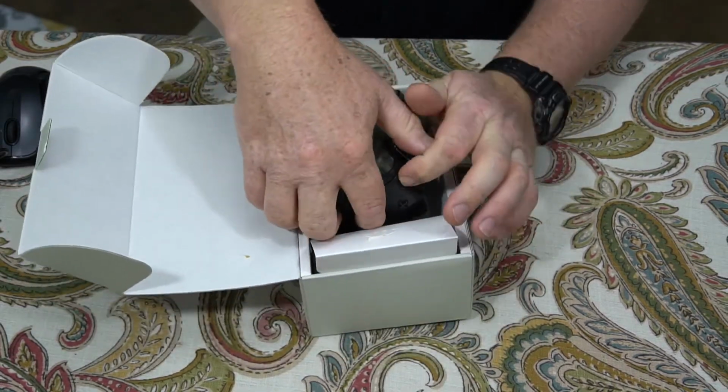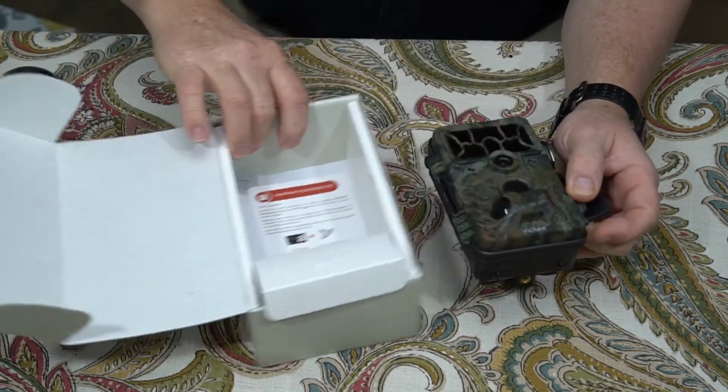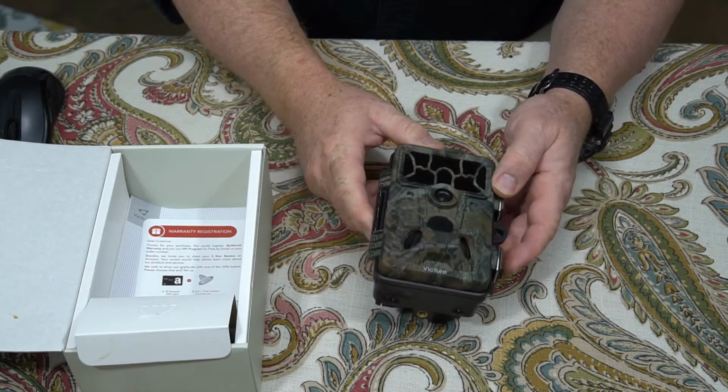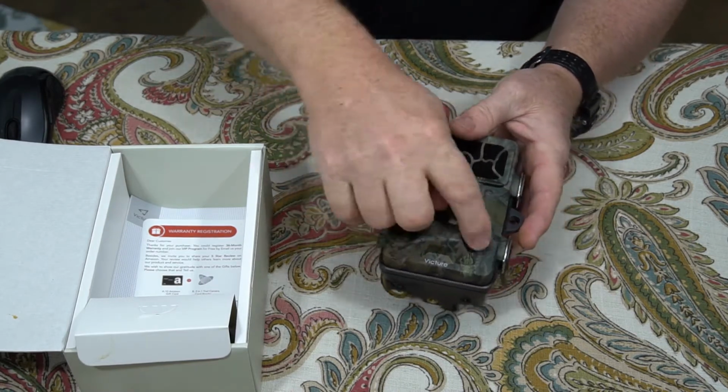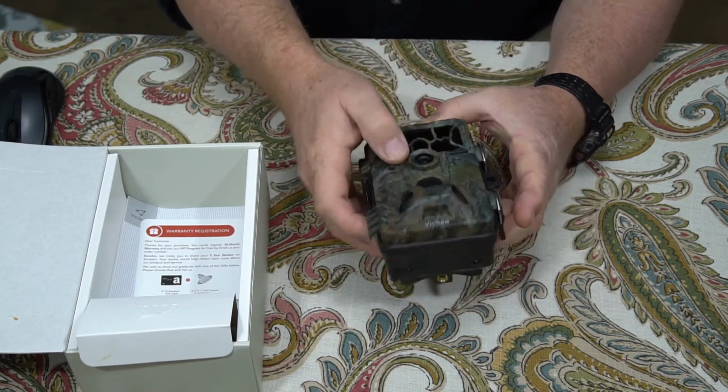It's got the camo. Pretty much all the camo from the Victure companies have been kind of a dark, mossy oak style camo on them. Pretty nice looking little camera. Got your side sensors there, your LEDs up here, your camera there.